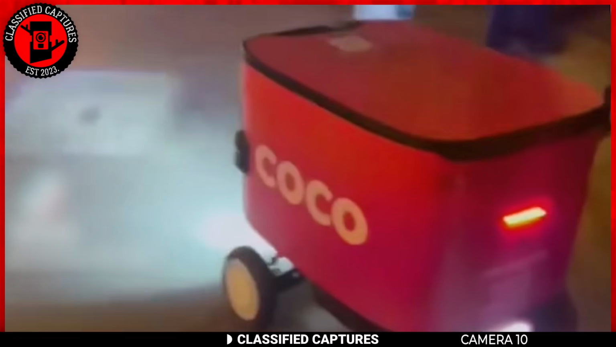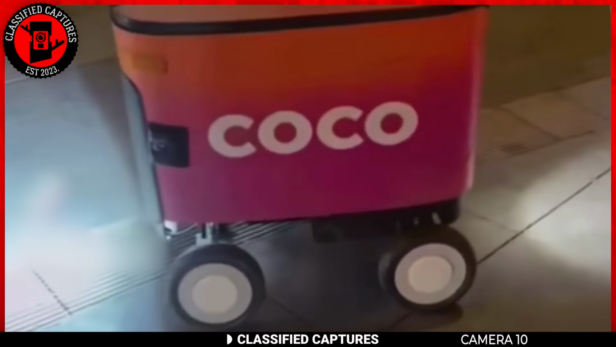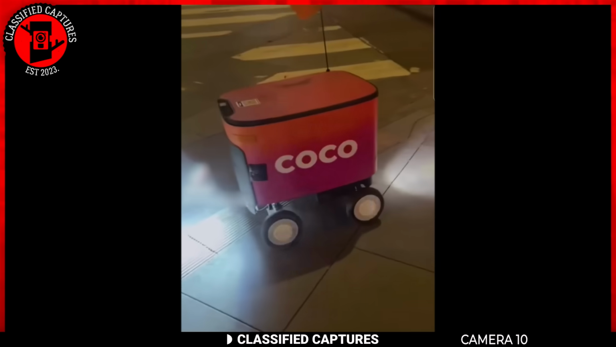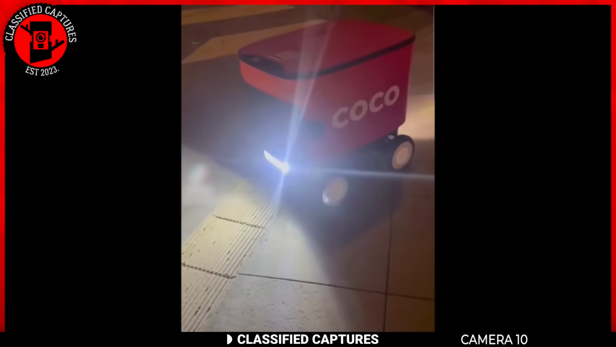These are delivery robots that are deployed to deliver orders. They're so intelligent that it almost feels like a dream. They're capable of knowing when to move and even wait for cars to drive by before they continue their journey. It's not only cars, though. They're capable of recognizing humans and acting the same.